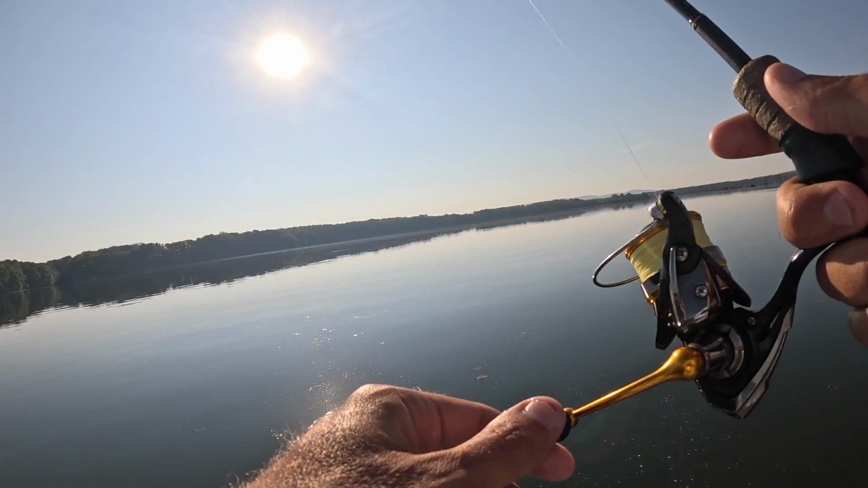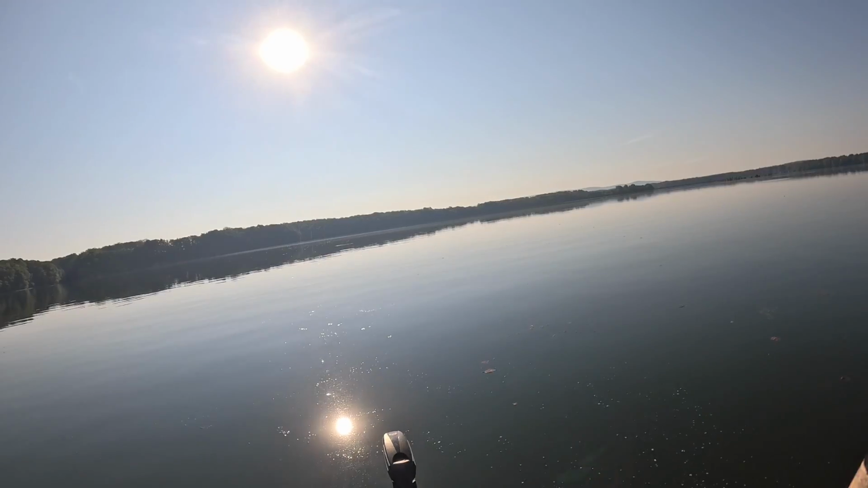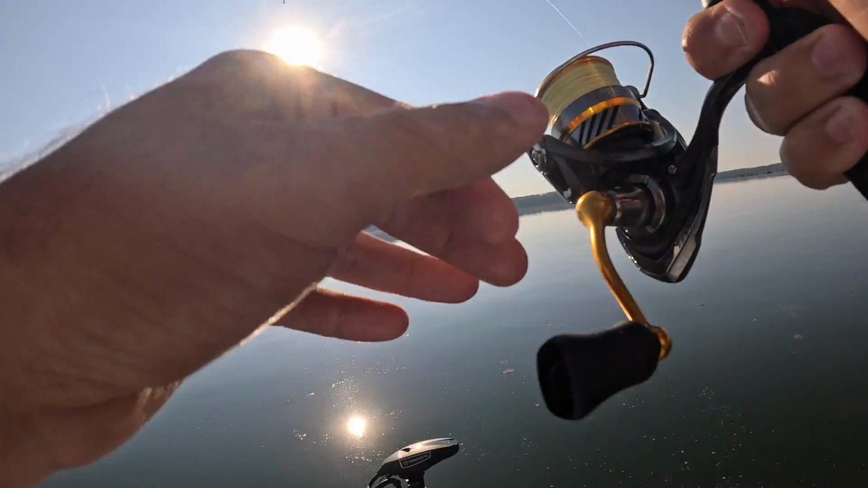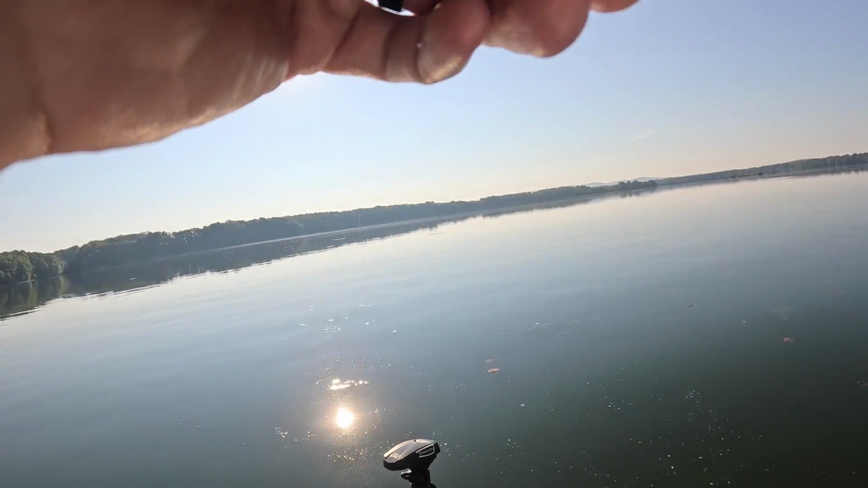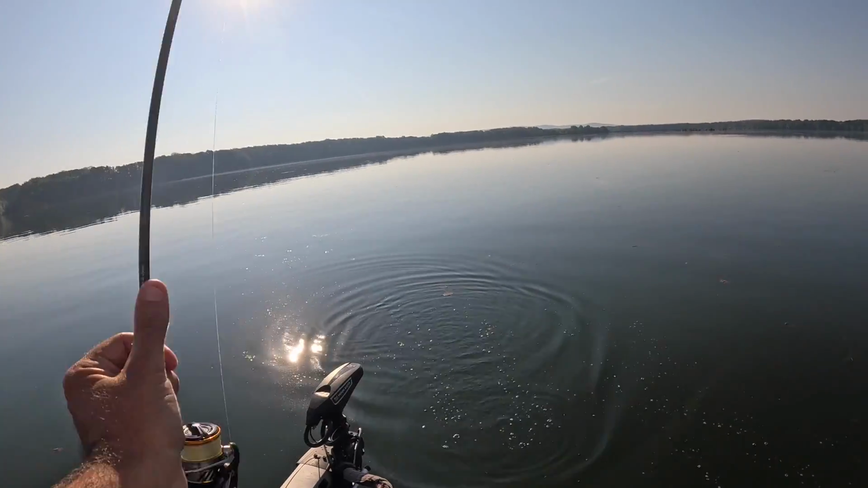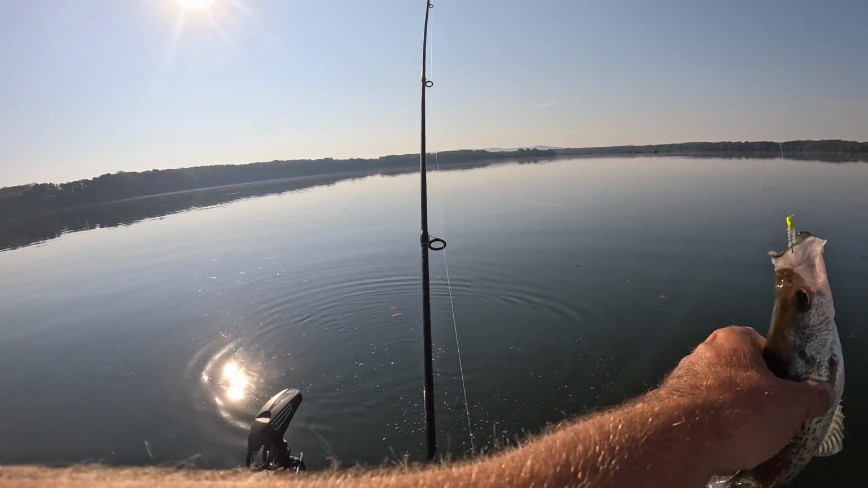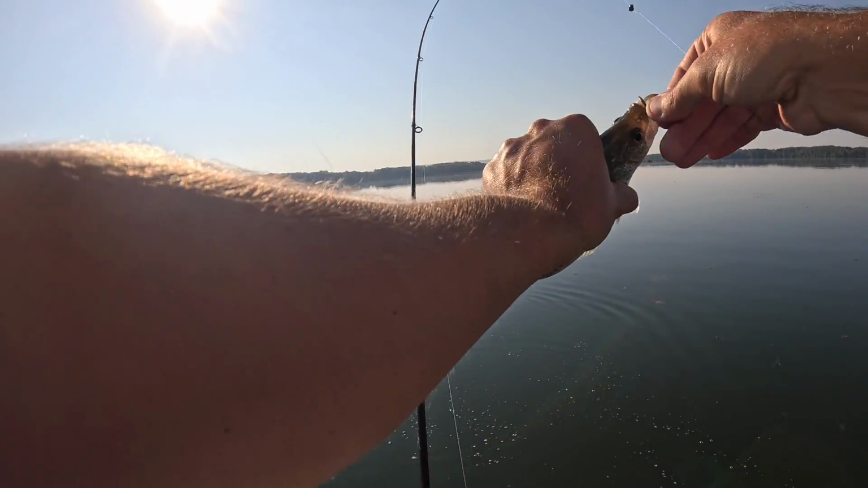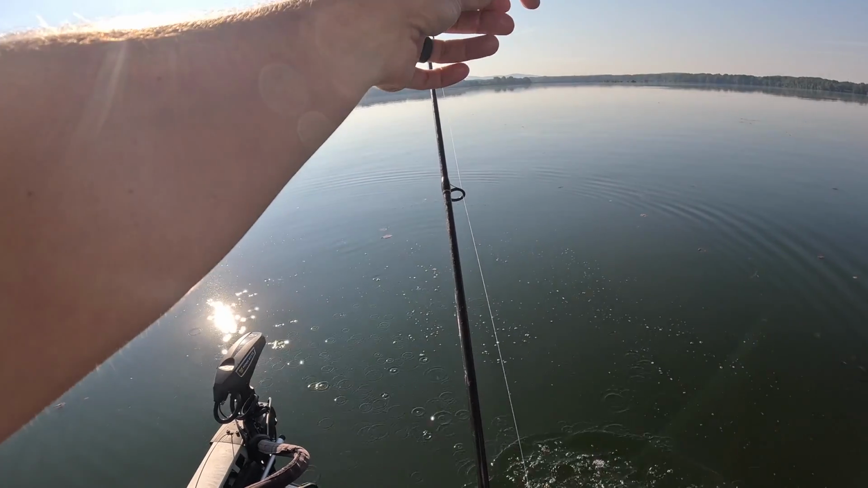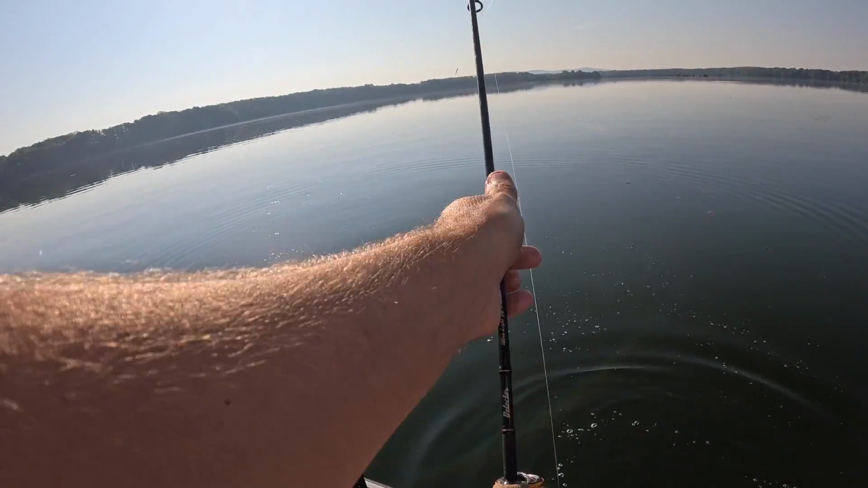I would have had to cast around. It may take me 30 or 45 minutes. That's a good crappie right there. It may take me 30 or 45 minutes to relocate that school of crappie. So that's another really good thing about having Active Target, is the fact that you can relocate that school so quickly.